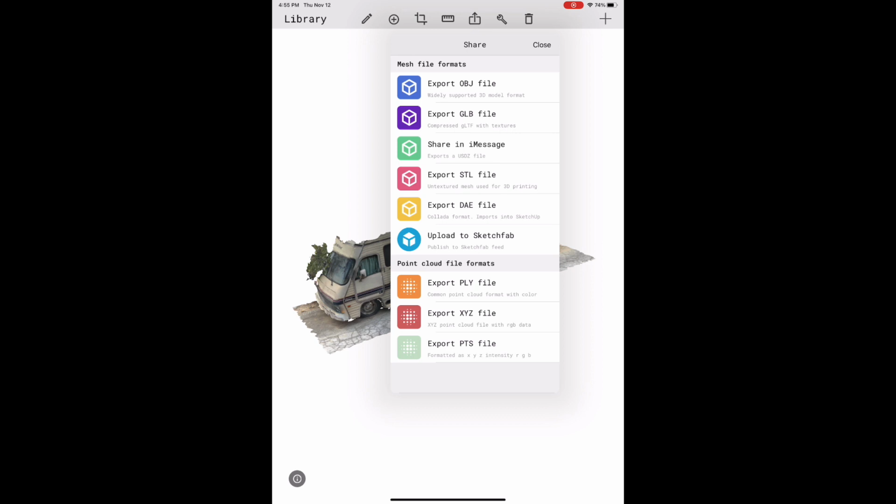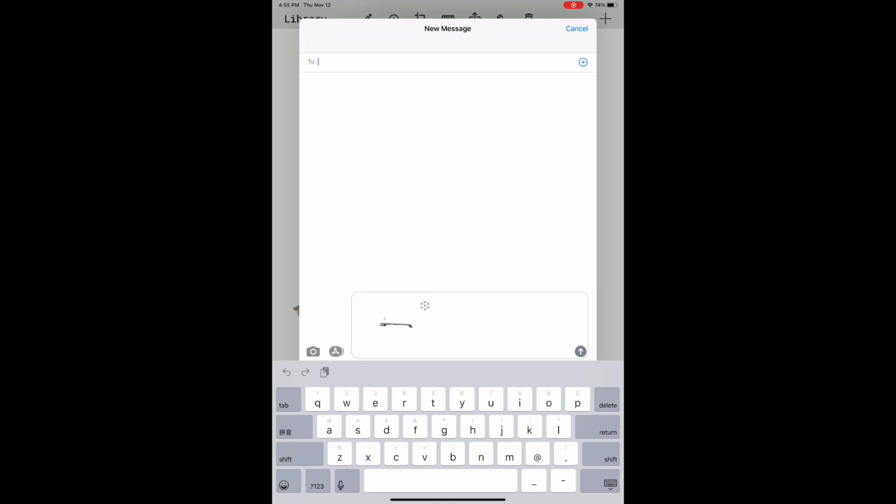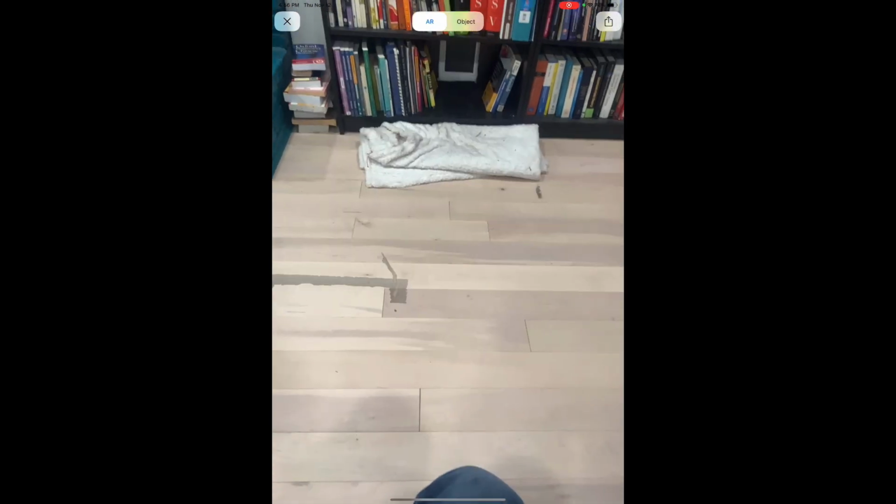This option is the share in iMessage option, which, as you see there, it actually exports a USDZ file. Now, it's a well-kept secret of Apple devices that you can actually text a model, a 3D model, to somebody else, just like you can text an image or a video, if it's in the USDZ format. So this opens up the share box, but I'm going to go to the message option. I'll tap in my phone number and text it to myself.